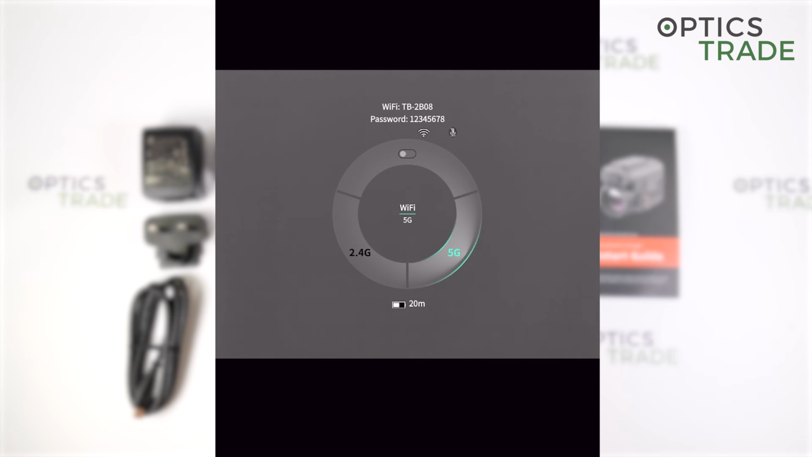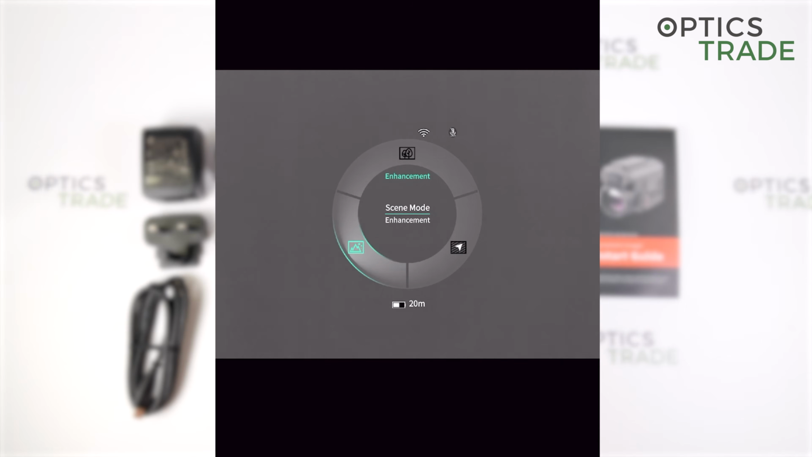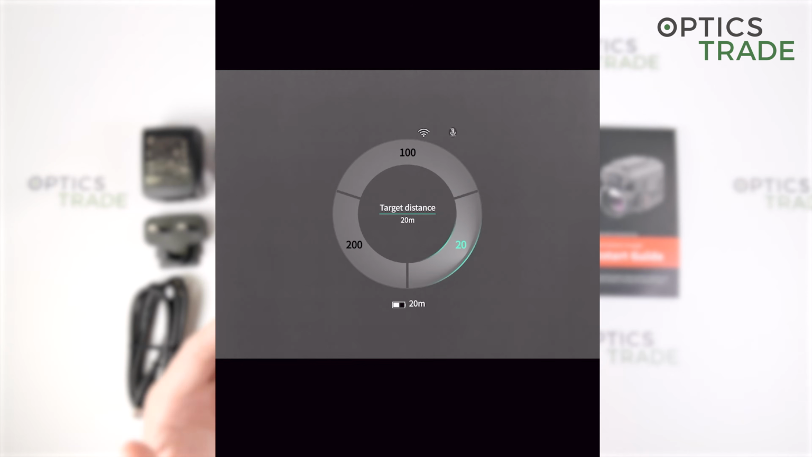Then if we go back, the next one is the scene mode, where we have the enhanced, nature and highlight modes. You can choose whichever you prefer on your observation type. The next one is the target distance, which is not the correct name, which I found out, and here you can actually choose the rifle on which you are currently using the device.